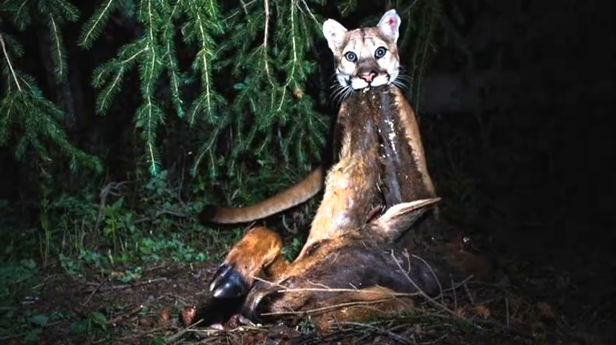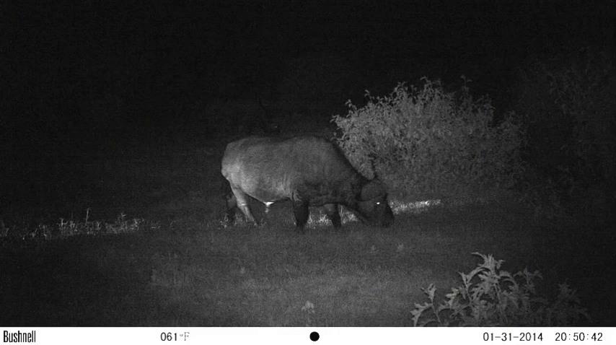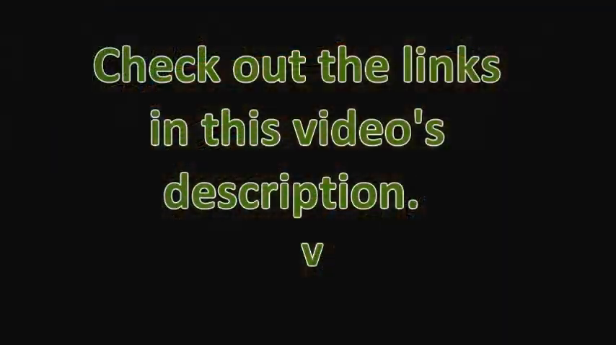Or they can provide you with a glimpse of animal behavior that would be nearly impossible to catch with your own video camera, like this cougar eating a deer, or a tiger chasing a sandbird. I've even used camera traps in Africa and back home in Illinois. As you can see, wildlife cams and camera traps are changing the way we view animals.